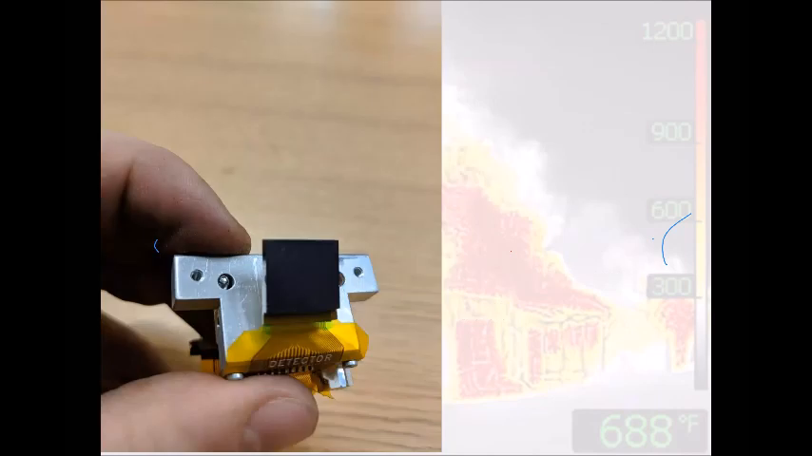So this is a sensor that came out of a Bullard camera. My fire department switched from Bullard to FLIR probably two to three years ago. And I begged and pleaded with the chief. Our Bullards were end of life. They were done. They were no good. I begged and pleaded with him, man, let me take this thing apart. This is the actual sensor that costs all that money. It's this little gray box right here.